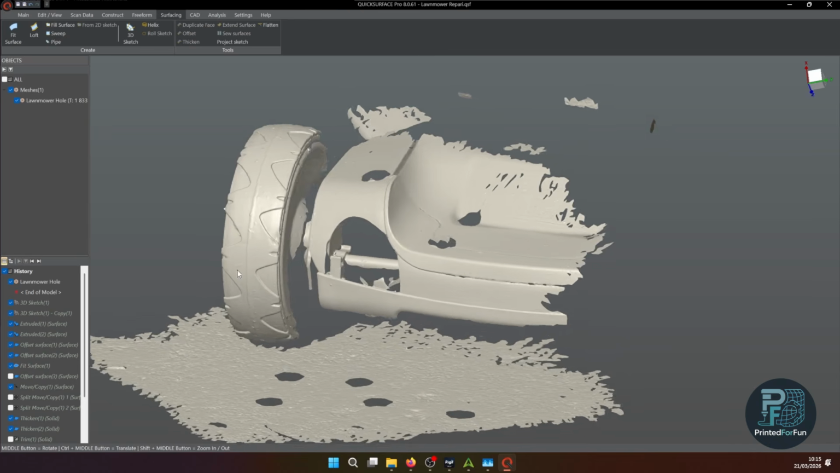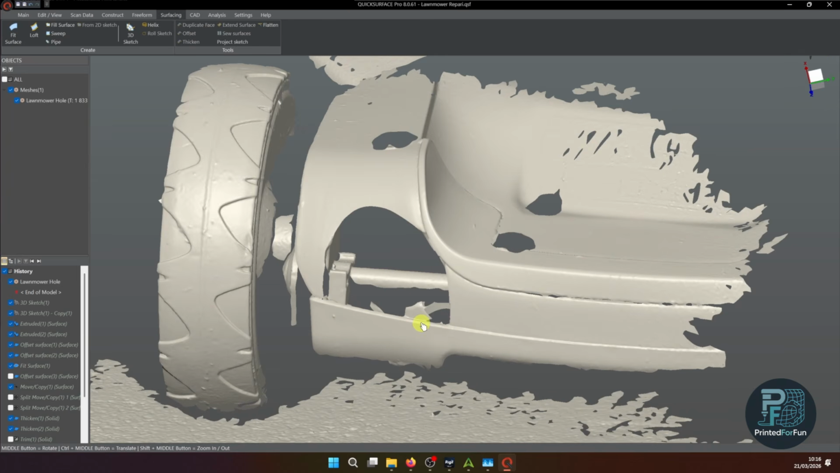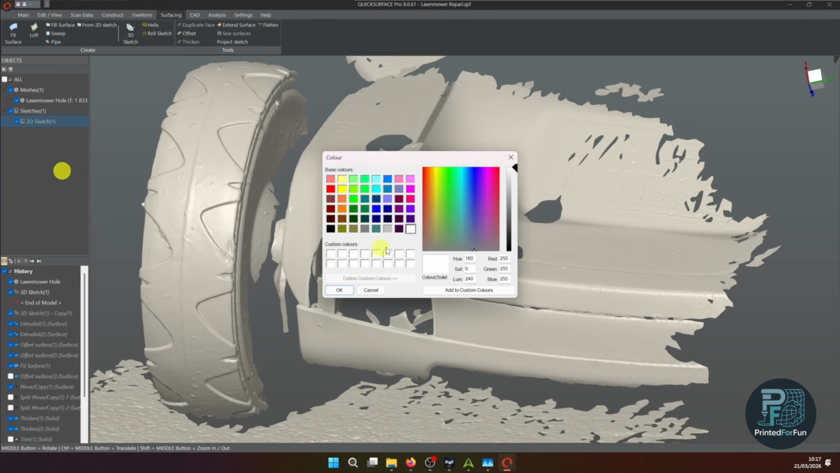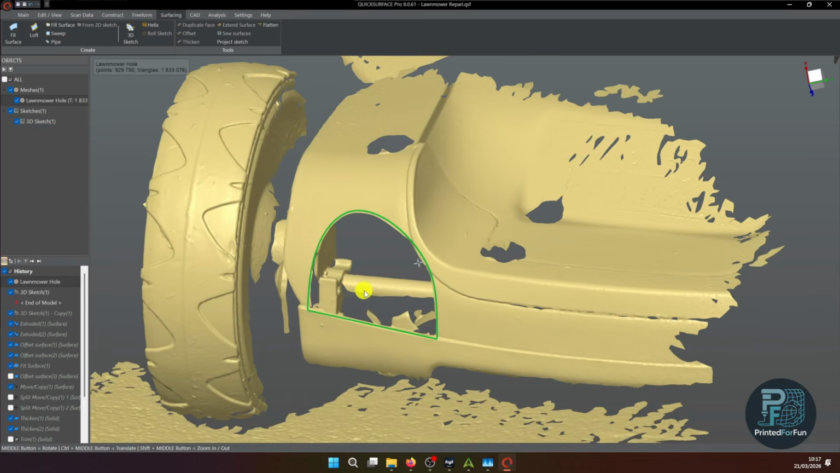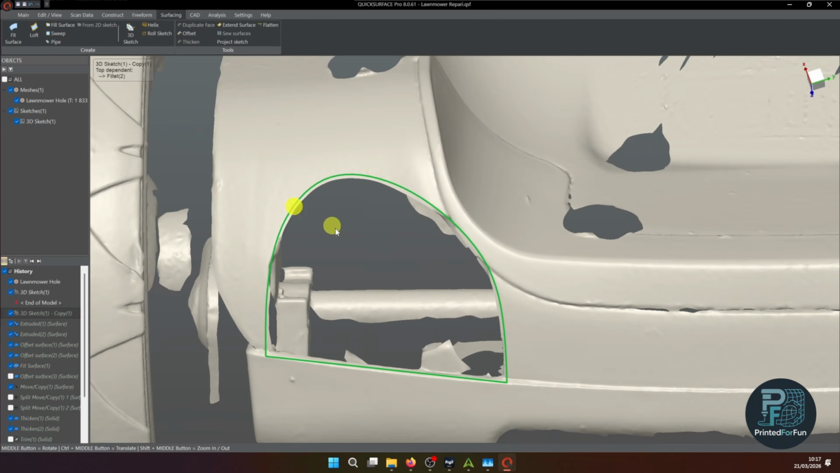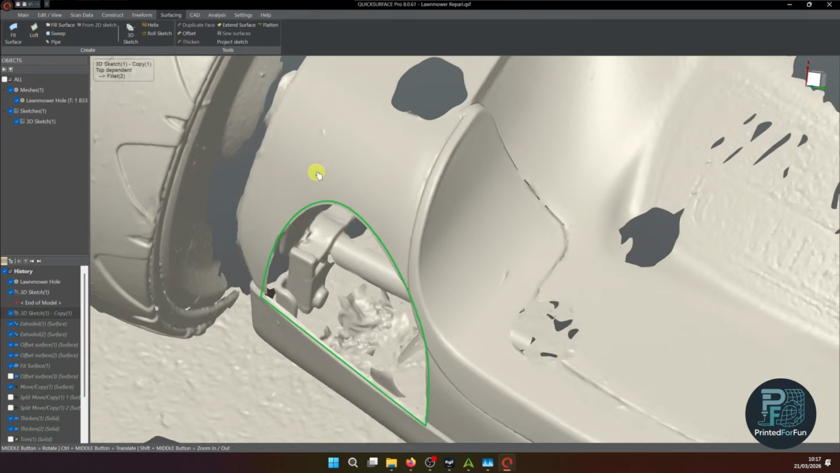So to start off, I want to get the outline of the hole. For this, the best approach is using a 3D sketch, as I did here. And let's adjust the color of the sketch so it's a bit more visible, like this. And as you can see, I didn't fully put the sketch on the edge of the hole because I want to have a nice surface I can put the sketch on, because it basically snaps to the mesh, as you can see when I'm moving around.